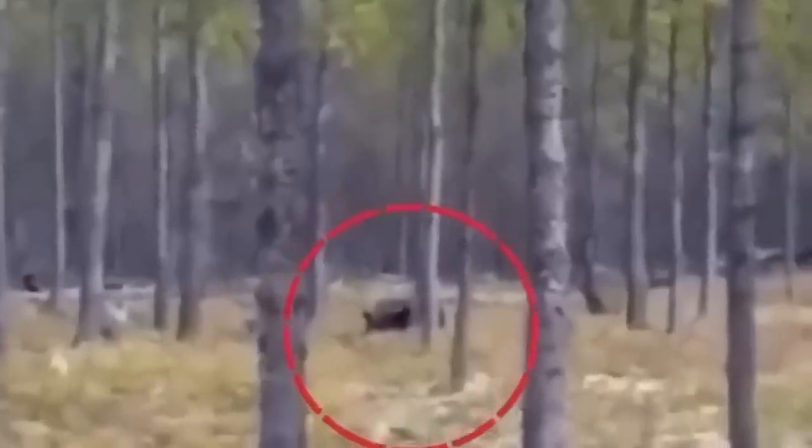Not even 2 seconds later, a huge wolf would start chasing the dog, and by the looks of it, this wolf wasn't in a playful mood. A man was walking his dog in the woods when his dog stopped and started growling at something crouched and hiding in the grass. The dog starts barking at the creature.